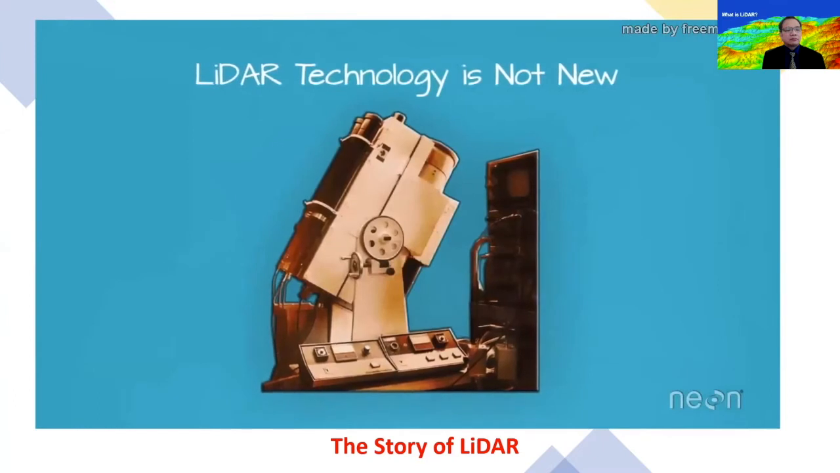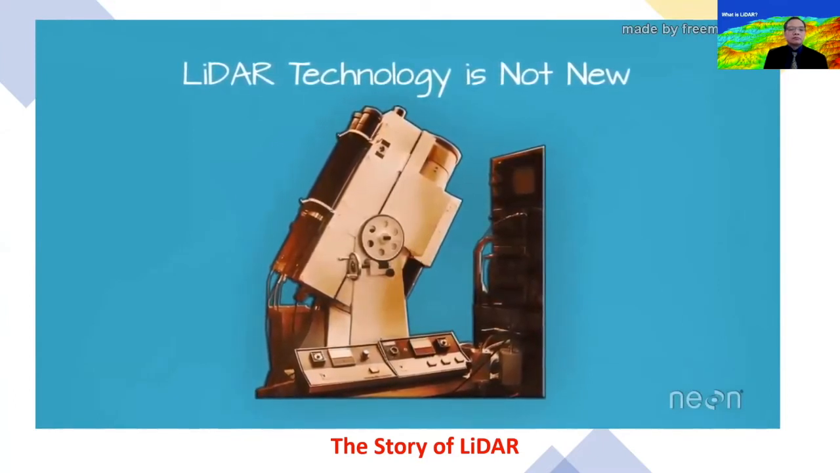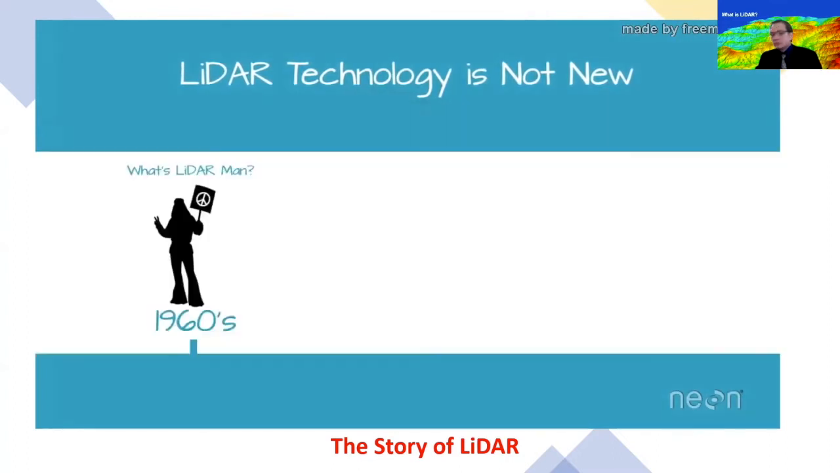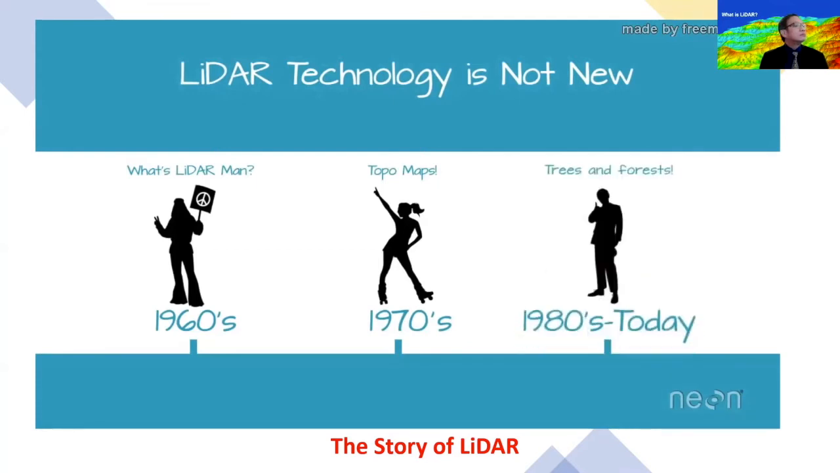While LIDAR technology is exciting, it certainly isn't new. In fact, the earliest laser remote sensing systems date back to the 1960s. During the 1970s, they were used to measure ground elevation and produce the earliest high-resolution elevation maps. But LIDAR still wasn't being used to measure trees.